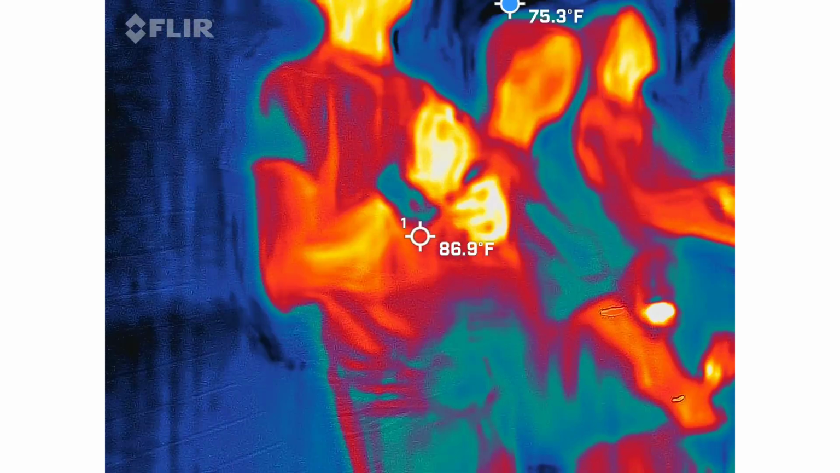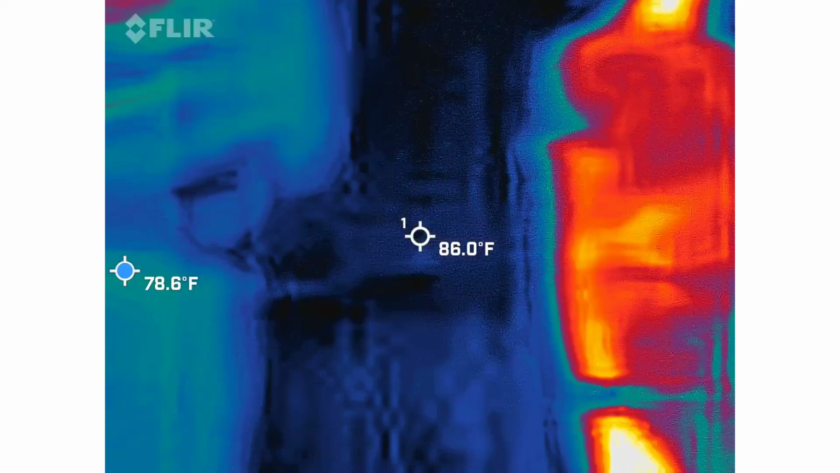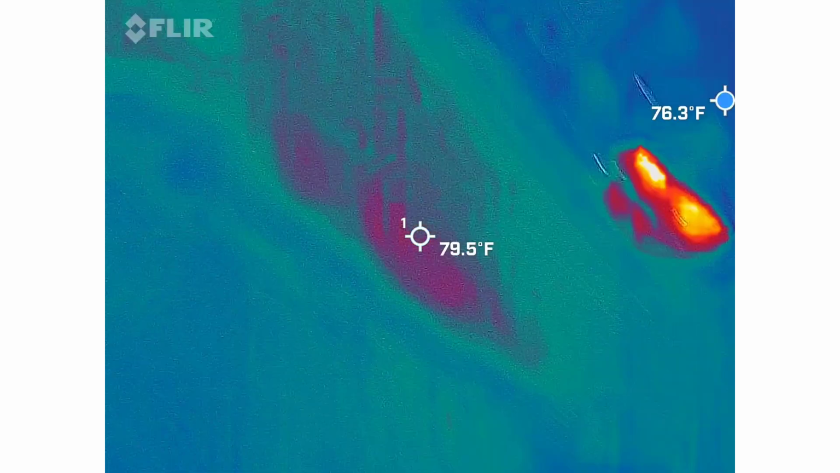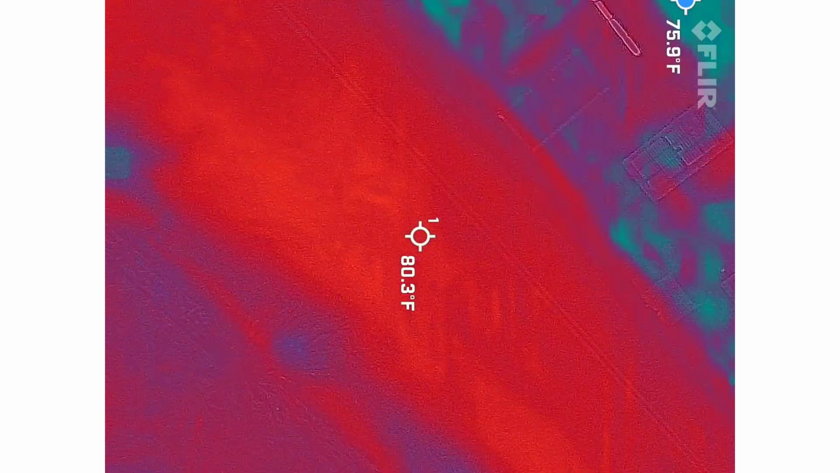No, they're coming through. Come on through, folks. You're good. We'll let you pass through the middle. Oh, sorry.